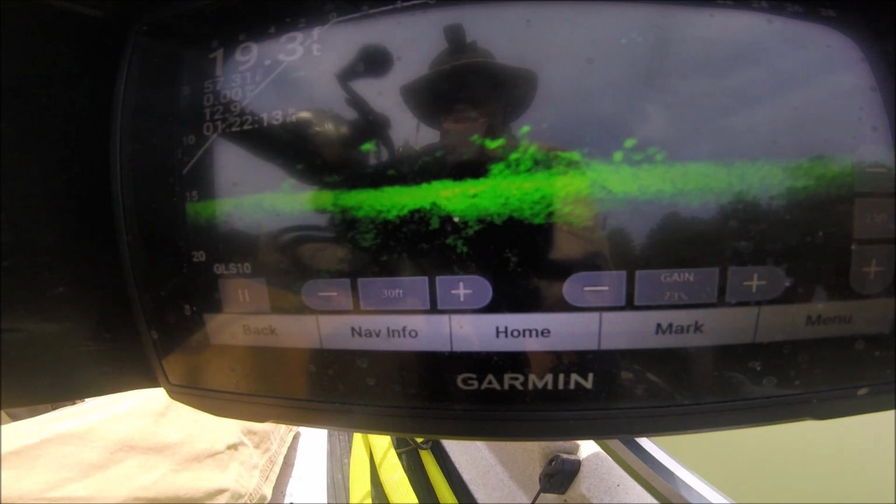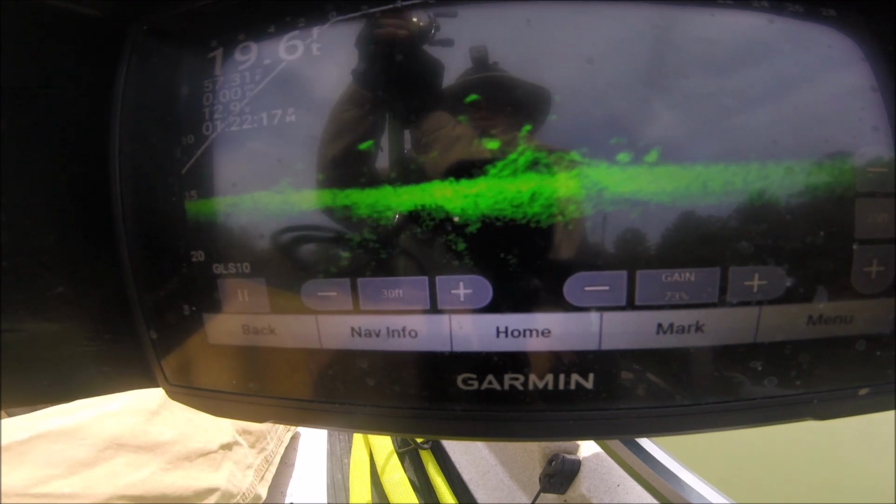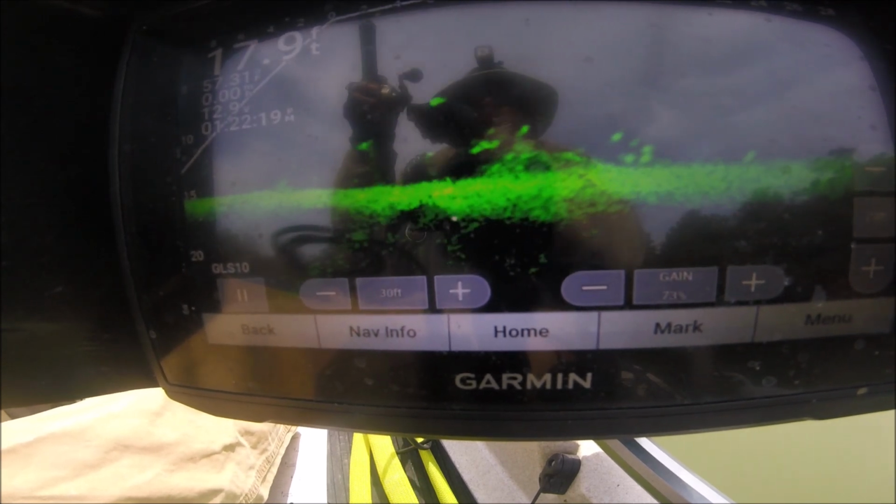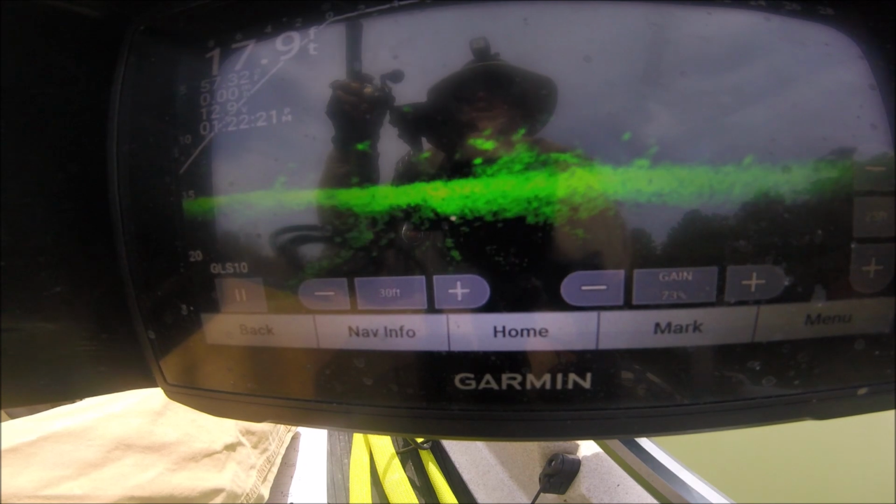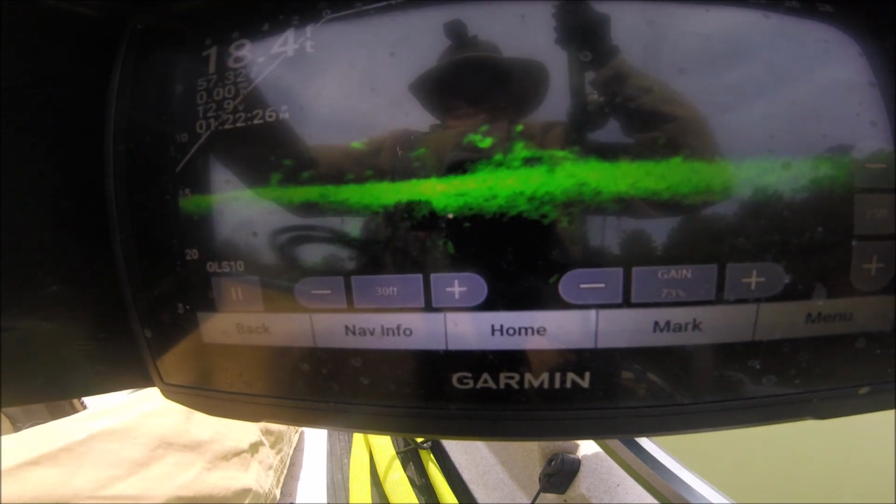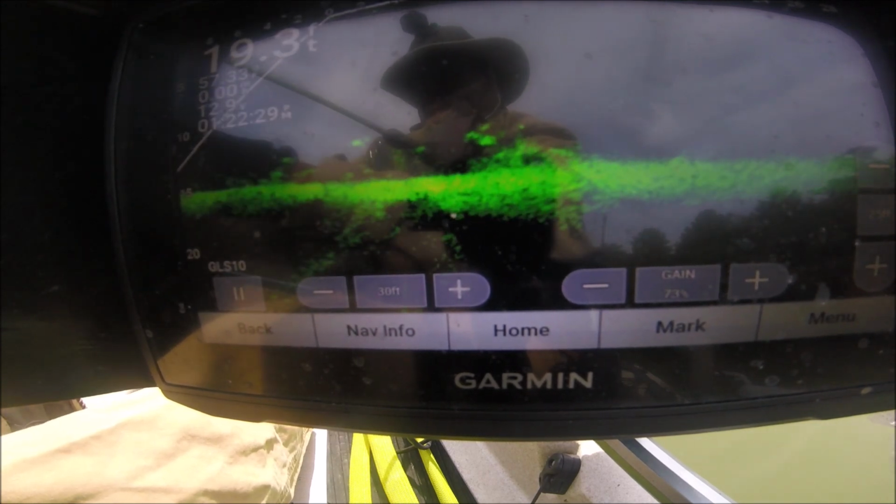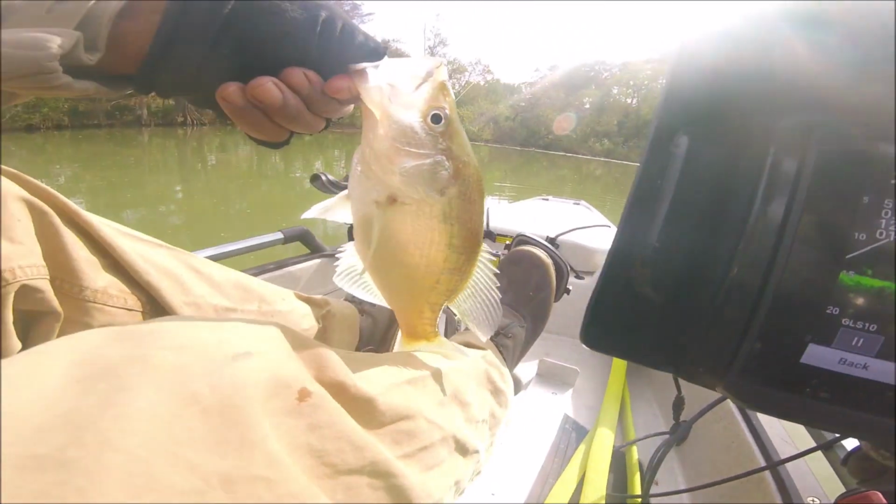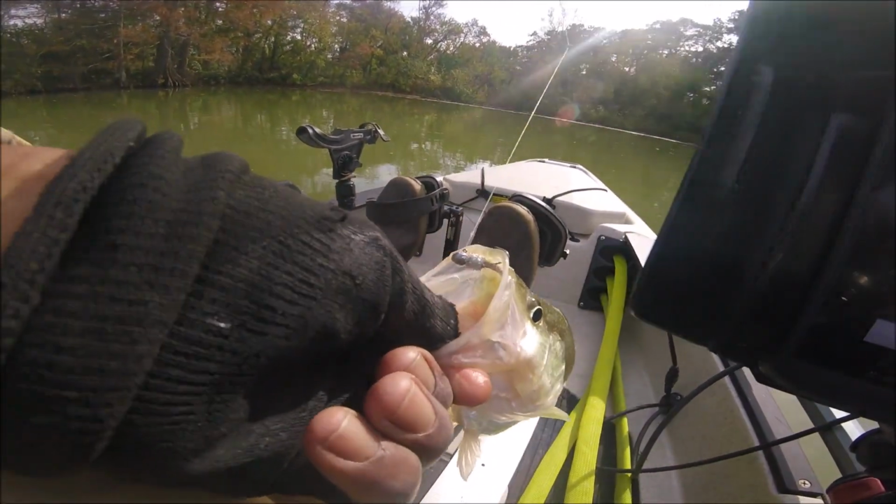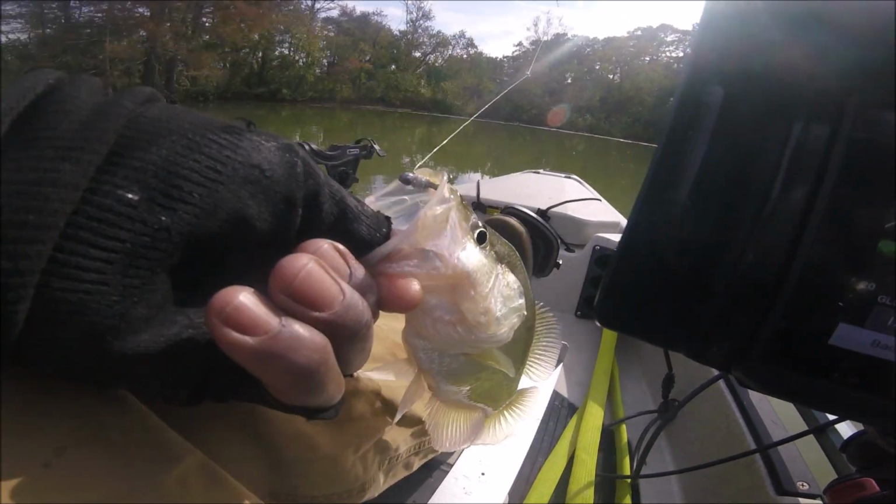Oh, that'll work. Oh, that's a good crappie right there, y'all. See that fish come up there? All right, friends. He came right up on that bottom there and nailed it, y'all. Oh, I told you, I said, let me catch another one right where my sister's watching.